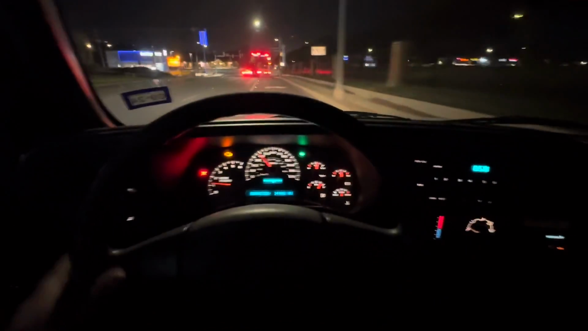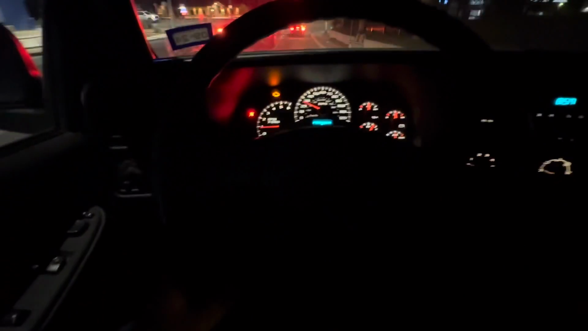Well, this 6.0 sounds amazing. I'll tell you what, and she don't even have an exhaust or nothing. I can only imagine how this 6.0 would sound. Well, I just love the way this truck looks. Love the way it sounds. Just love all of that.